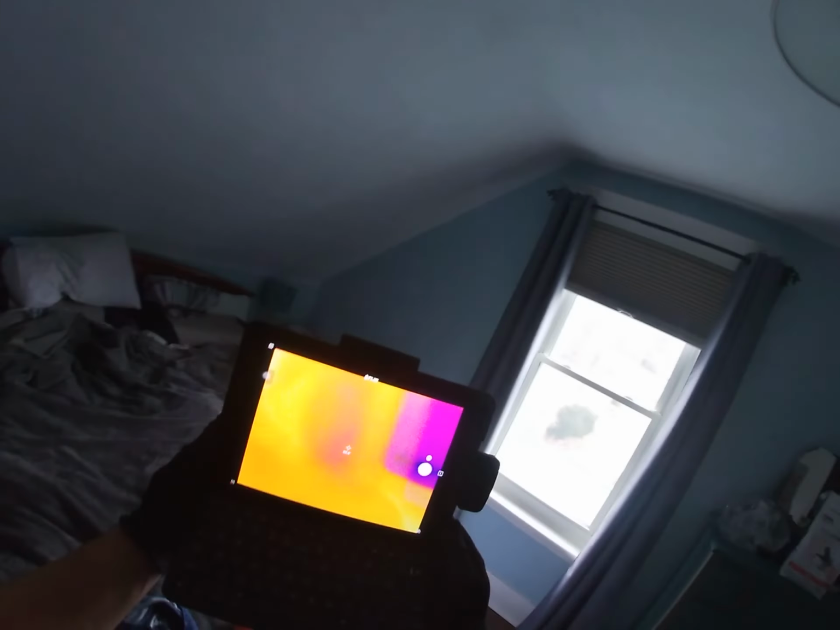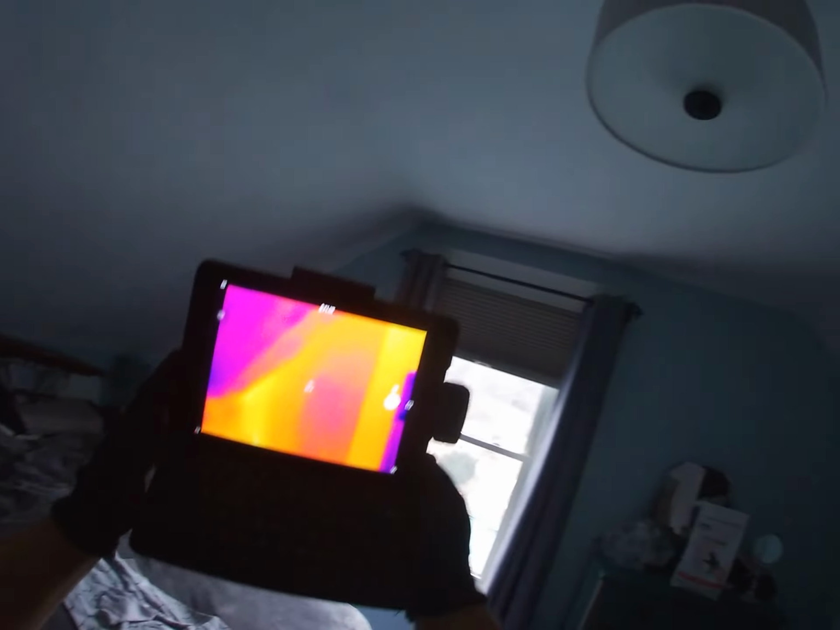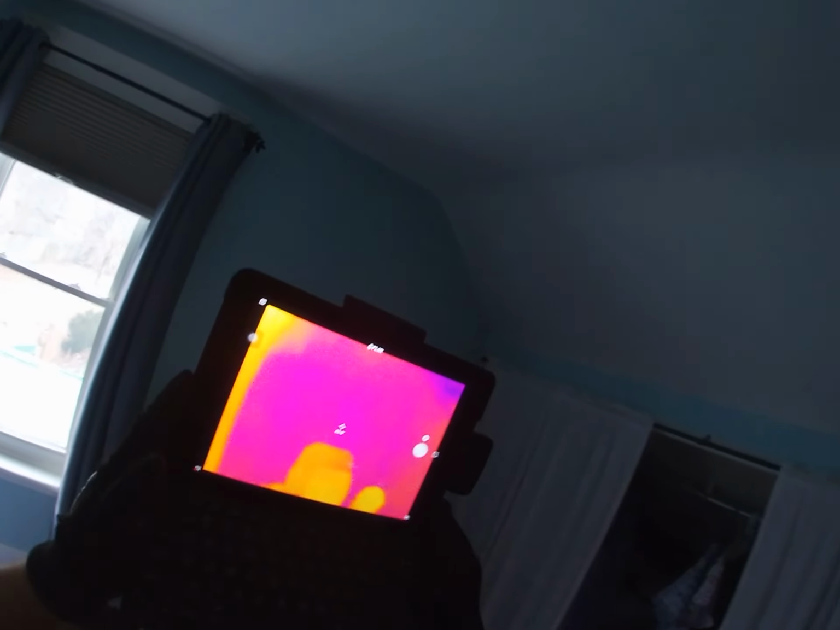Now we look at the exterior wall, so we can see that there actually is quite a bit of heat in that corner, but there are a few darker, more blue, more purple areas as we're running across here. It is better in the exterior wall than it is in the cathedral part of the ceiling. However, again, I think that's just a symptom of the fact that insulation was very new back then. They didn't really know how to properly fill the cavities. That's probably why we're seeing a little bit darker in there.